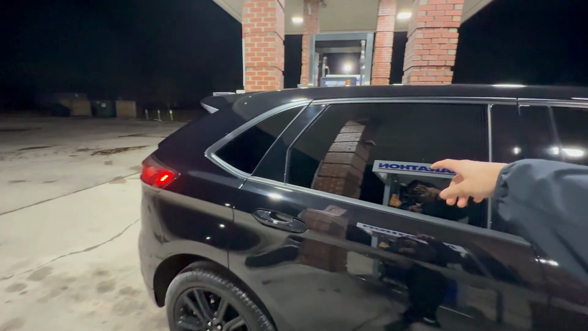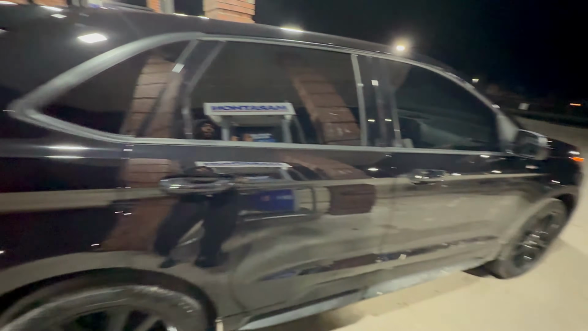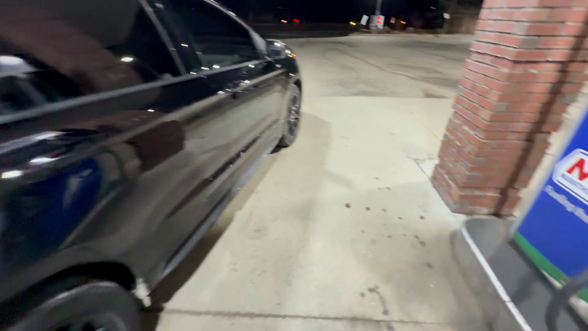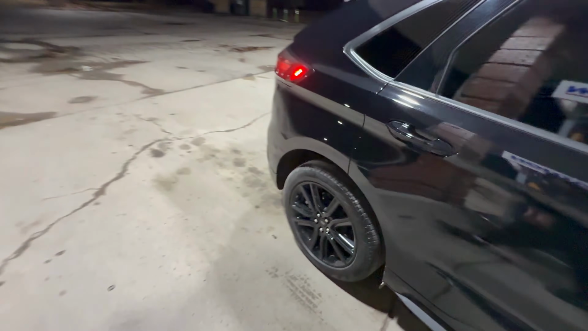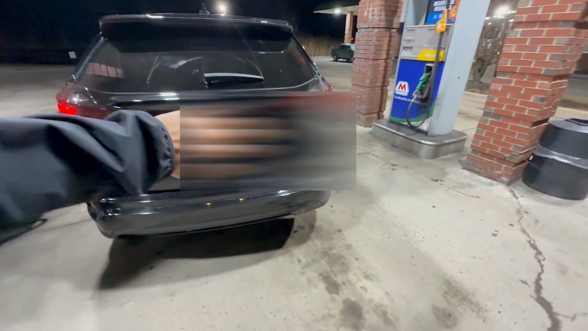We got black 5% tint on them, so they can't see in. We did the tail lights with a little tint, and then we'll come over here. We did the nice little headlights with tint too. Like I said, black on black package. We go all around the car with it, keep out the license plate.